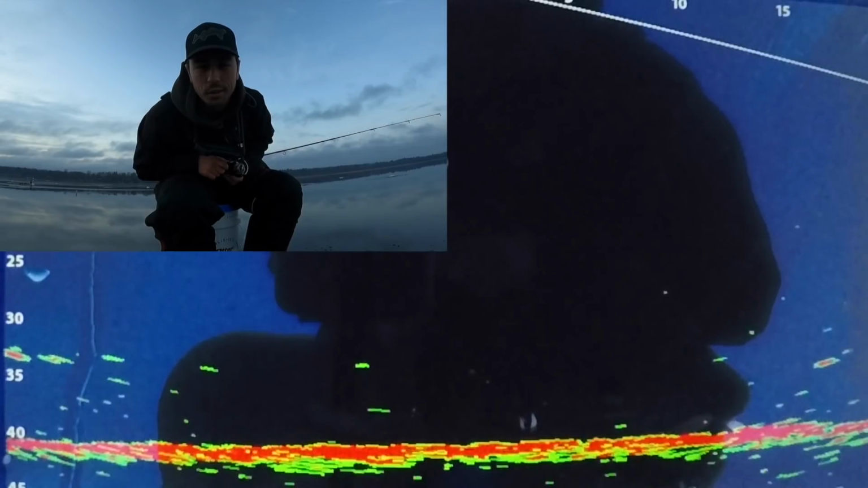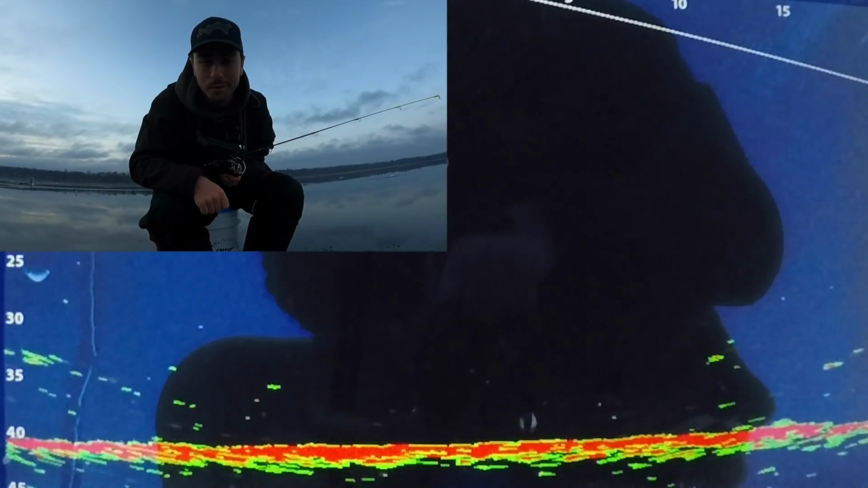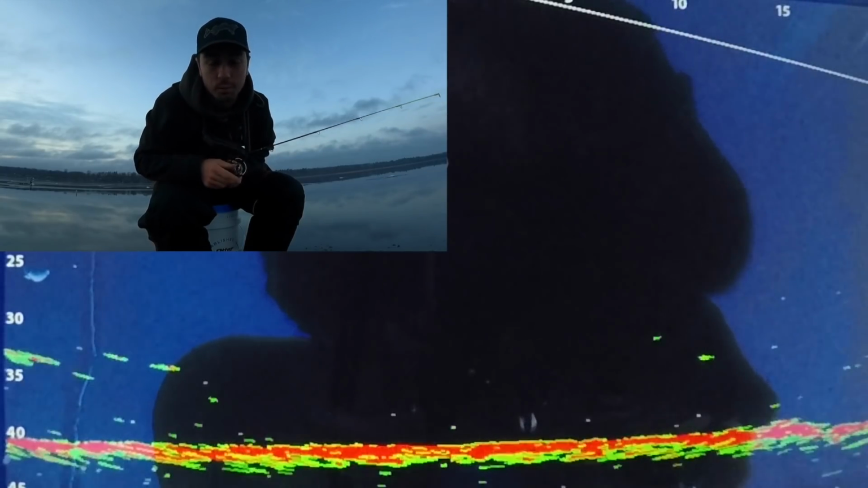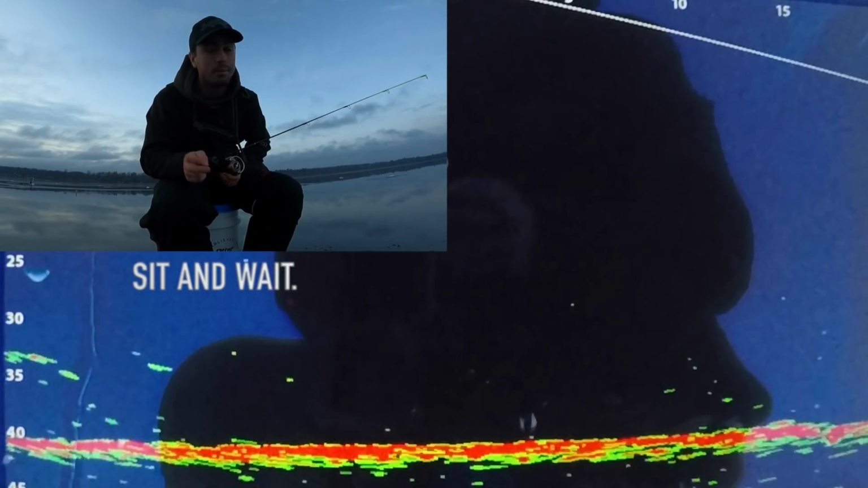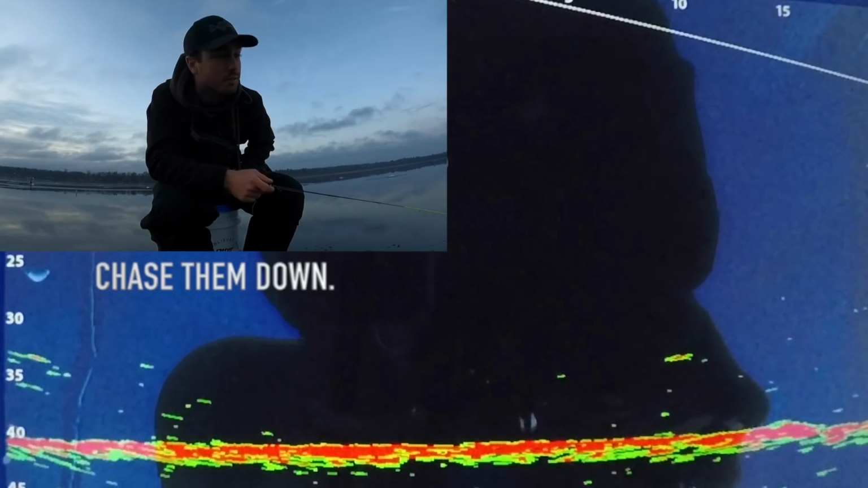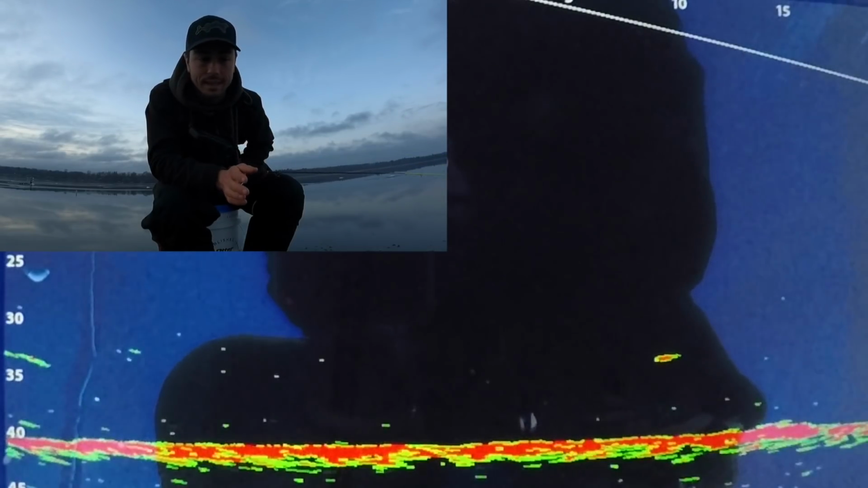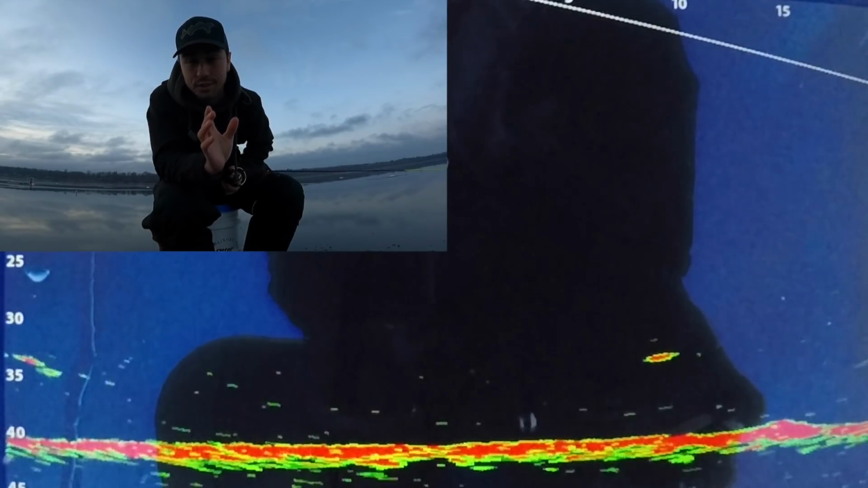Well, it looks like the glorious streak of the crappies setting up camp right underneath my hole is coming to a sad, sad end. So basically I have two options here, and I gotta pick one of them. Option number one is just sit and wait. Option number two is go and chase them down. And usually option number two is the better bet. But the only problem with option number two right now is the fact that the ice is not extremely thick. It's definitely safe, but it's fairly thin and there's no snow on it.